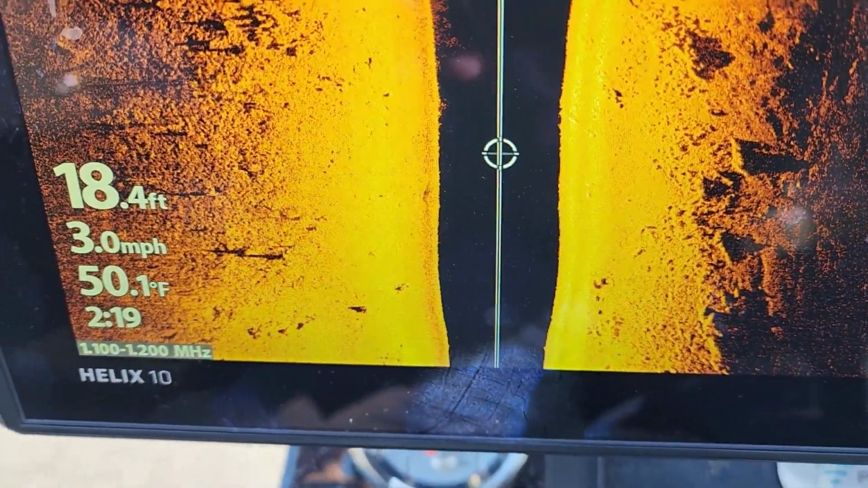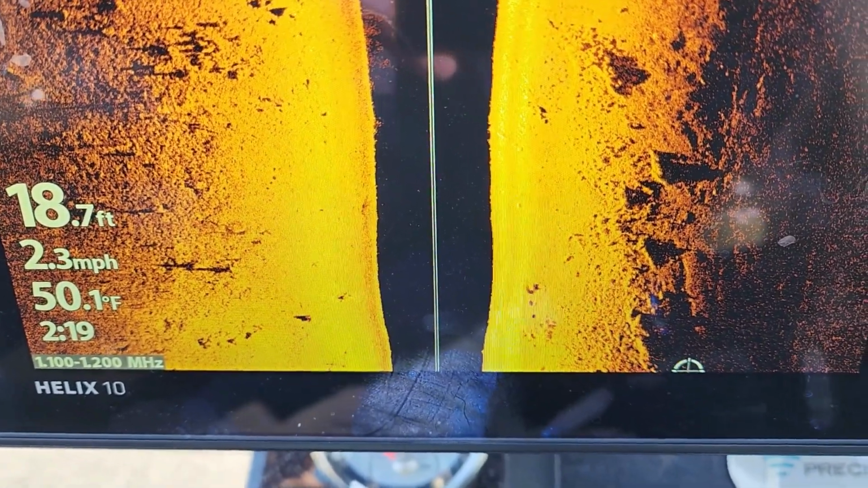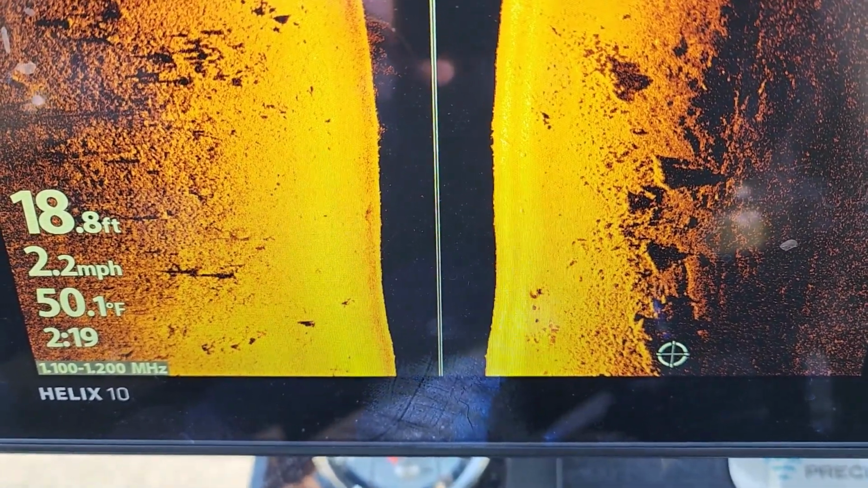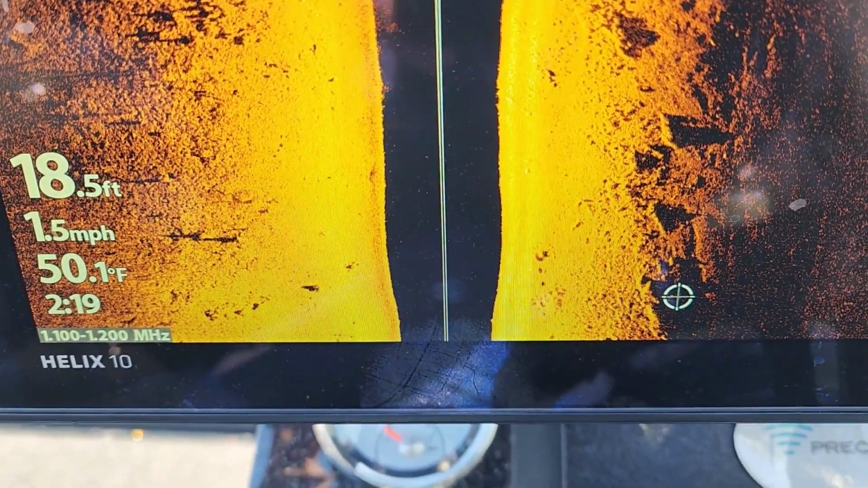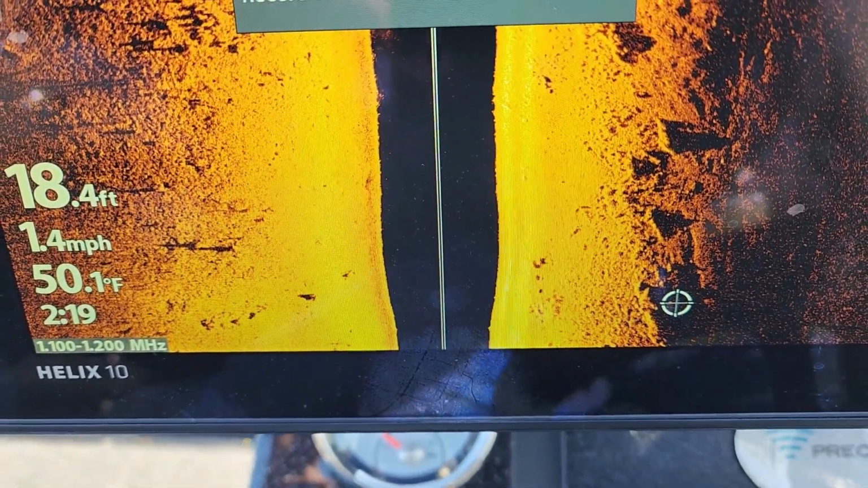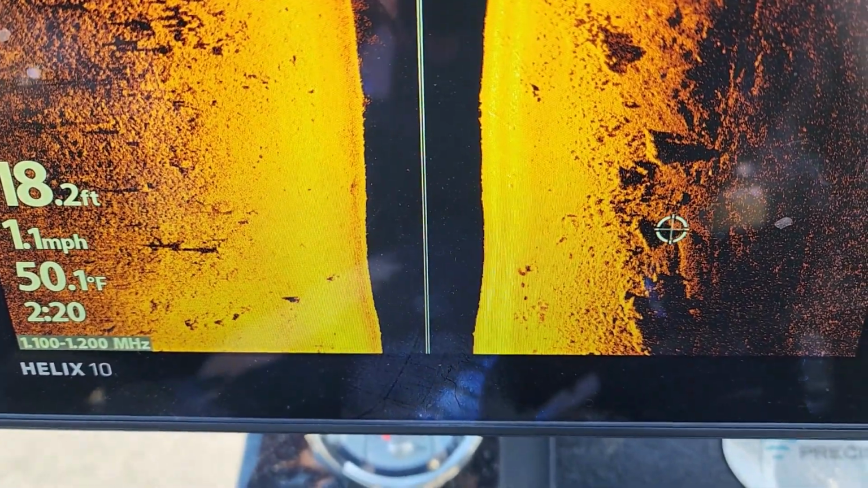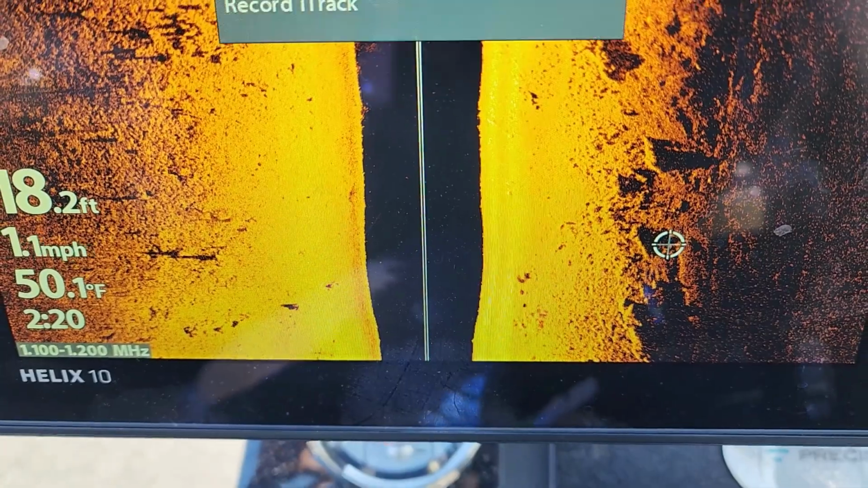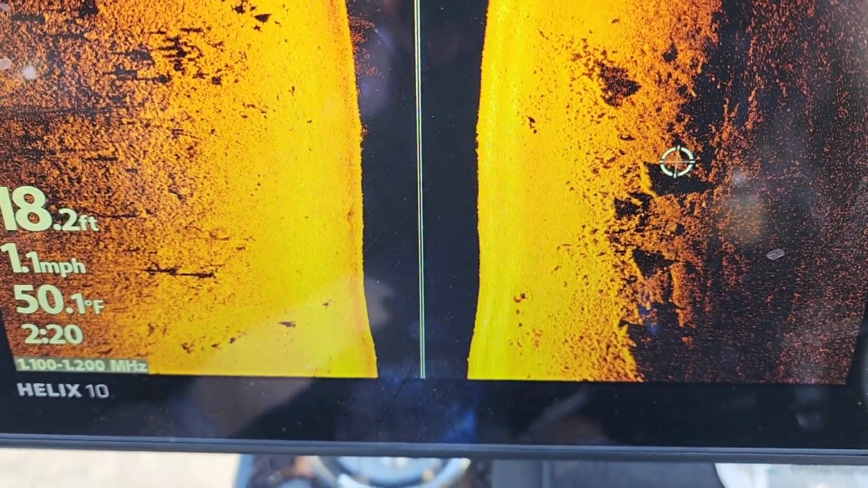It is pretty much time for me to head in for the day, guys. But it has been a successful day out here on the water. Found a lot of fish, and I also caught a few just so I could see what size those fish were. But as you see, I'm just going through here, just kind of marking this area. All right, there we go.